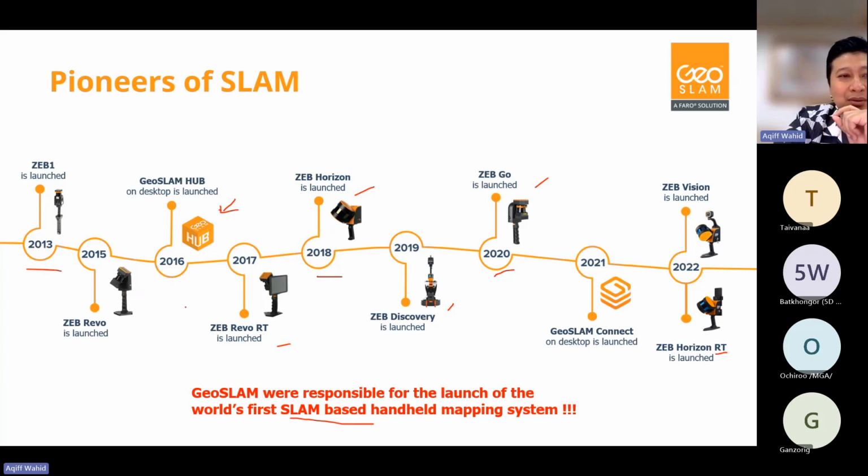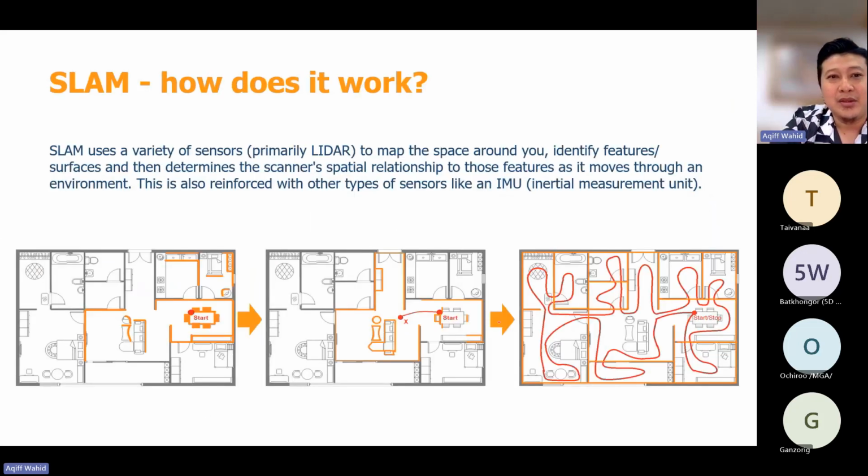This is what we did 10 years ago. Now people are starting to realize the potential, and they are trying to reproduce more or less the same technology, with a cheaper price, of course, because they don't have to do all the R&D, because we have done all the R&D, right?